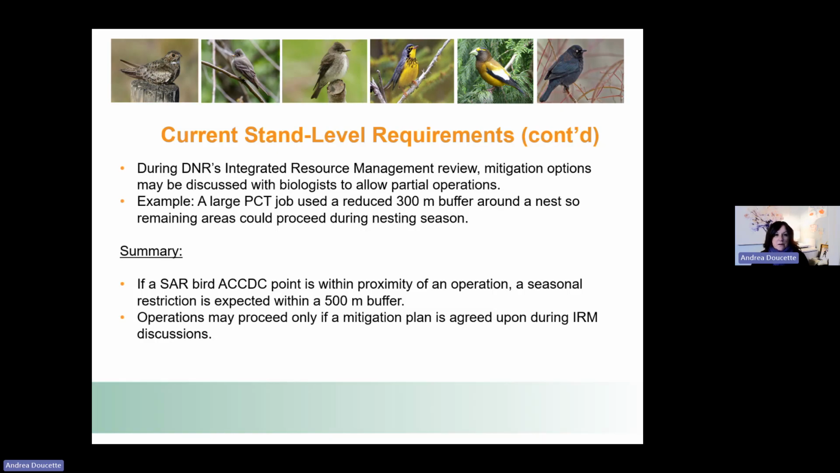When DNR does their integrated resource management review related to all that, there are mitigation options that might be discussed with the biologist to allow for partial operations in some cases. An example that we had, I think last year, was a large pre-commercial thinning job. The department approved a reduced 300-meter buffer around a nest so that the remaining areas around it could proceed during nesting season.